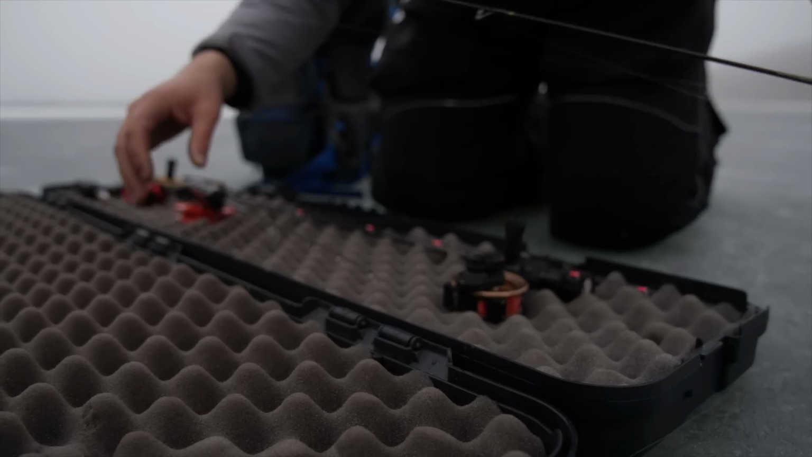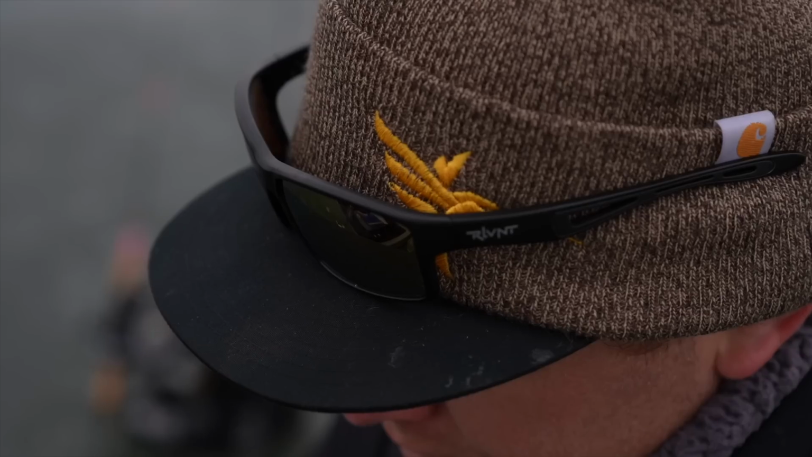You'd see bigger fish. I think they should have a slot limit on a lot of these special lakes. But taking care of them is the most important thing, and a lot of the lakes around here are fairly small, so angling pressure does affect them.